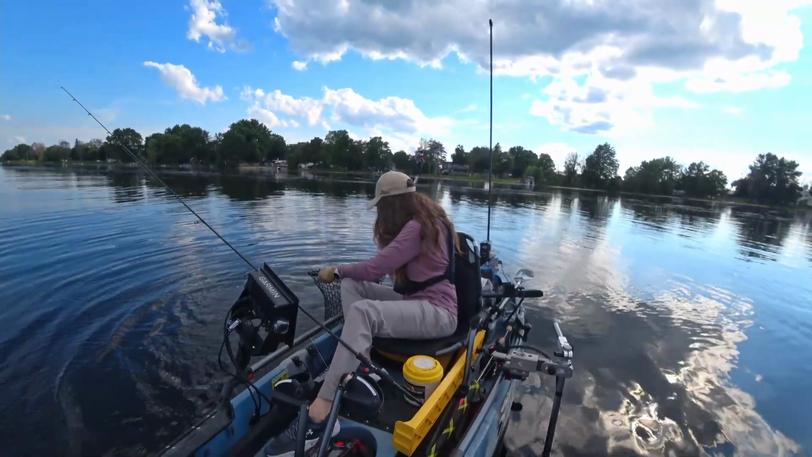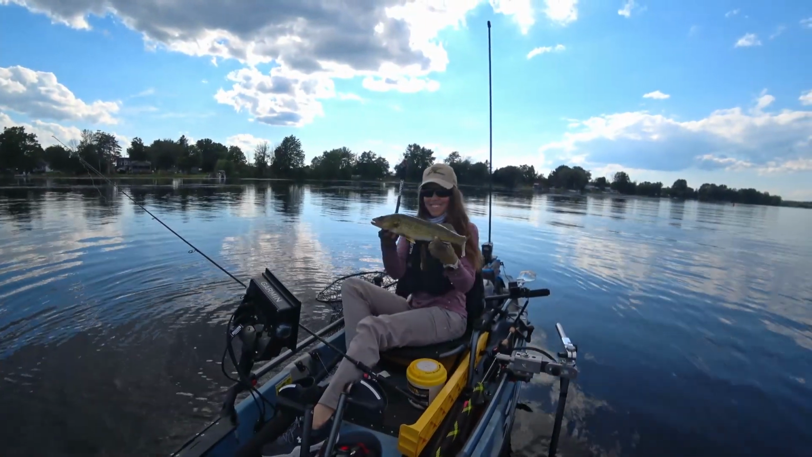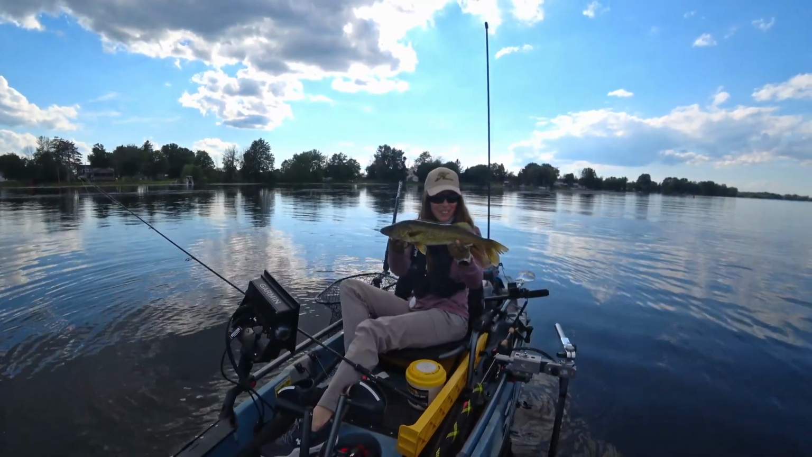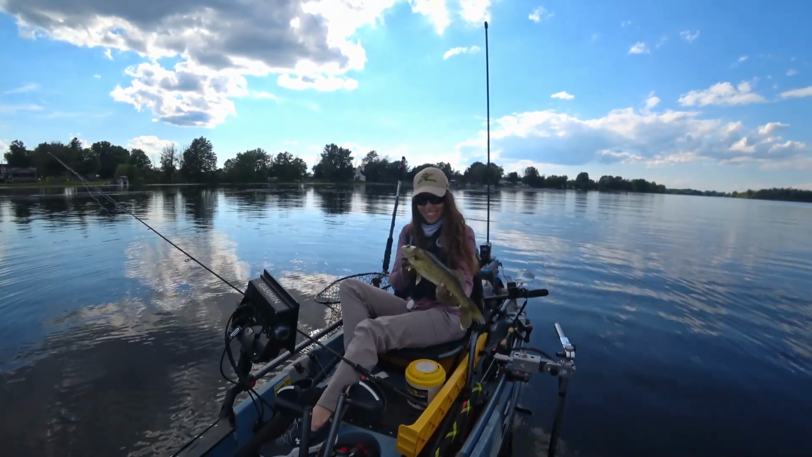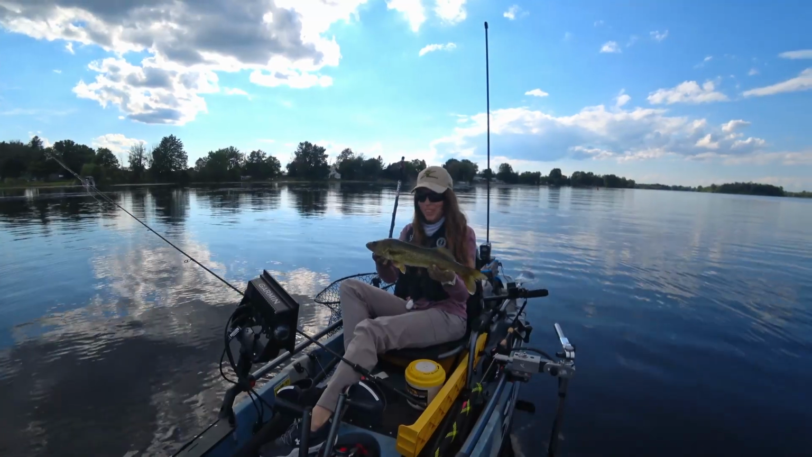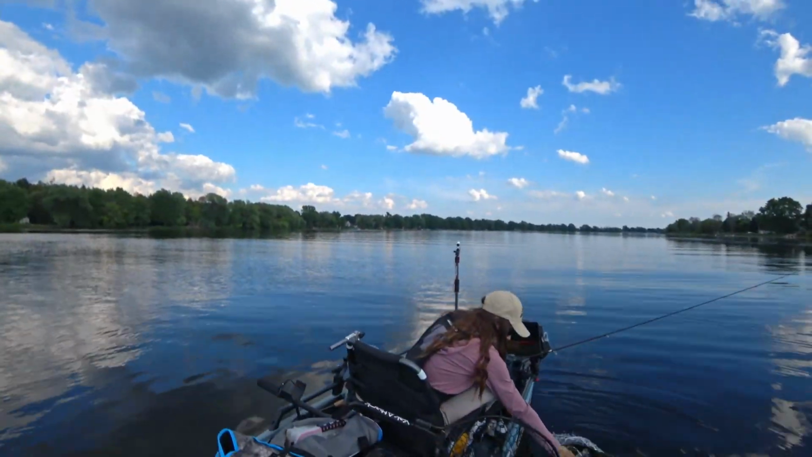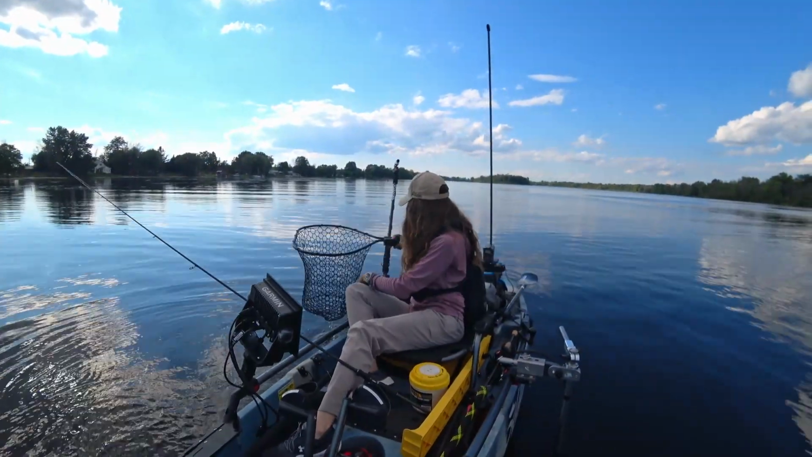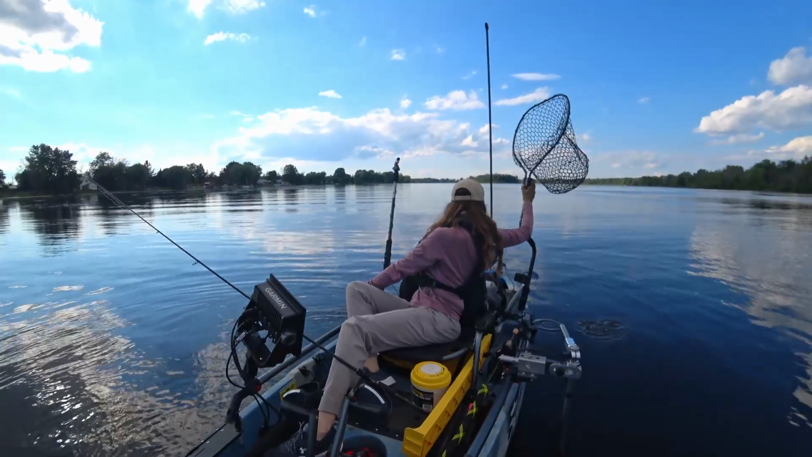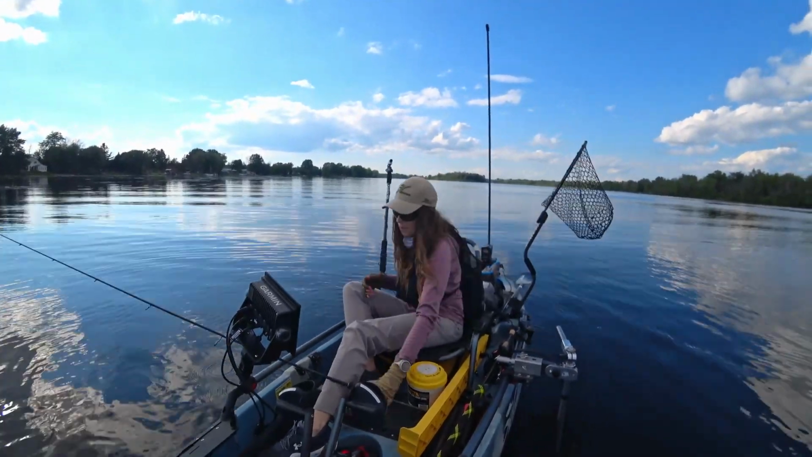There we go. Just what I came out here for. Nice walleye. Oh, that was super cool. Okay, you're going back. Fish number 2. Time for some more.